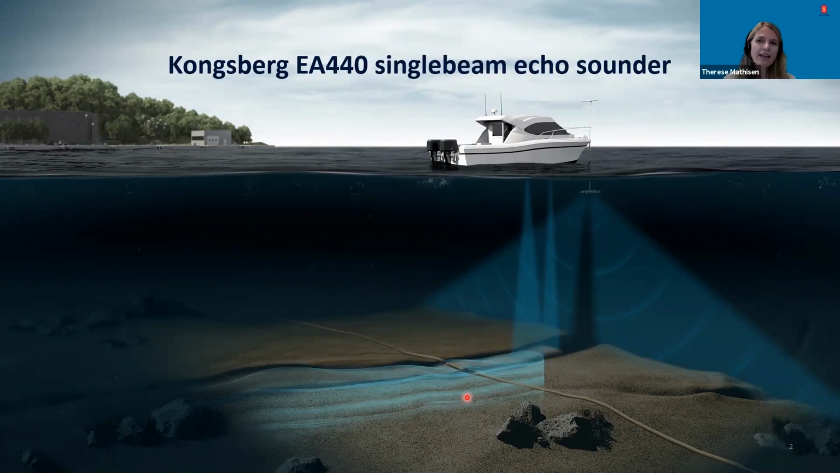The Kongsberg EA440 is a single beam echo sounder for hydrographic applications, meaning for mapping of the sea. The Kongsberg single beam echo sounders have a long and proud history as a world-leading system for depth measurements. The main purpose of the EA440 is still to measure the water depths. It is a professional and reliable system for depth measurements. But in addition, the EA440 can be used for many more tasks, which I'm going to talk you through today.